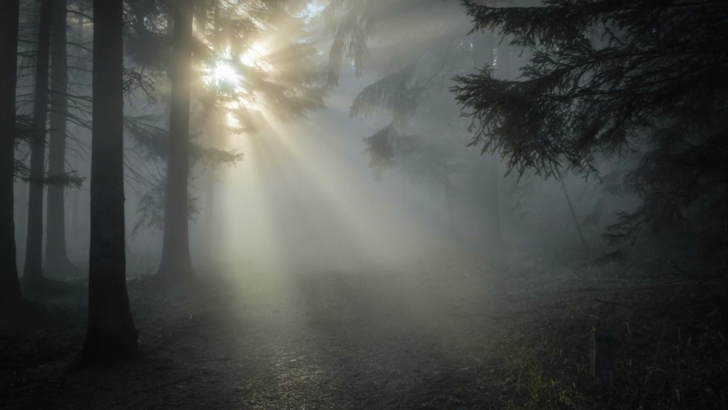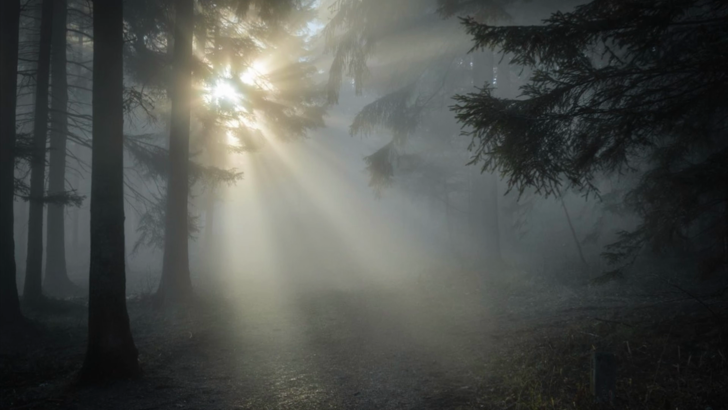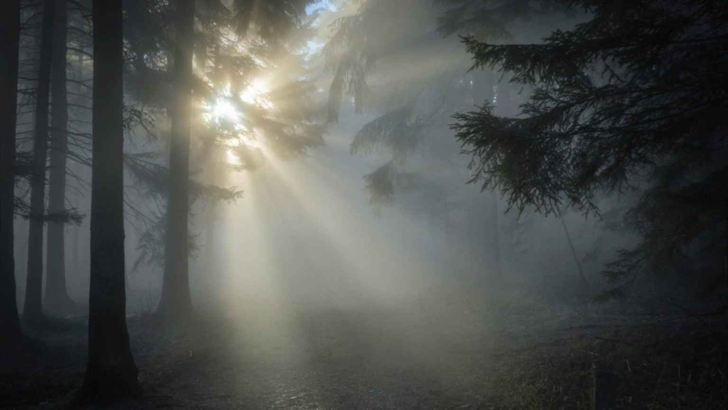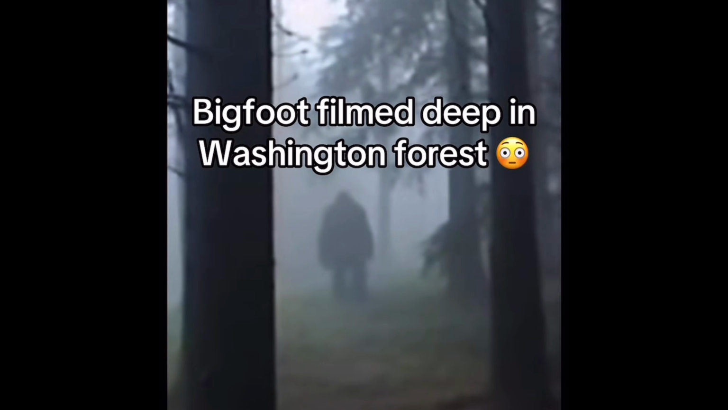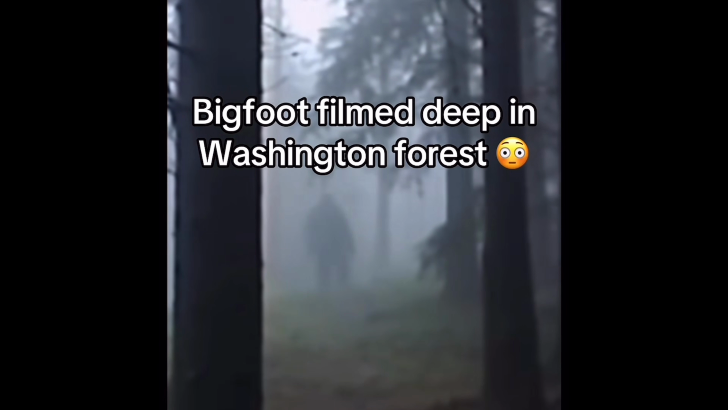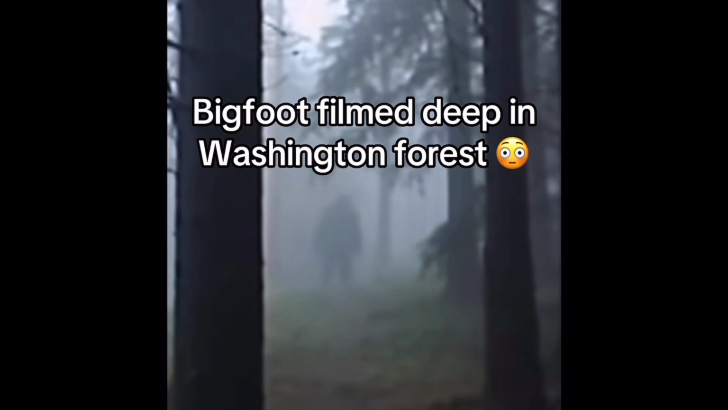When fog rolls in, visibility drops dramatically. Shapes blur, shadows melt together, and movement becomes harder to pinpoint. A massive, dark figure could easily blend in with the mist-drenched trees, watching or moving just beyond clear sight. The thick air also muffles sound, so heavy footsteps or snapping branches might go unnoticed until they're frighteningly close.